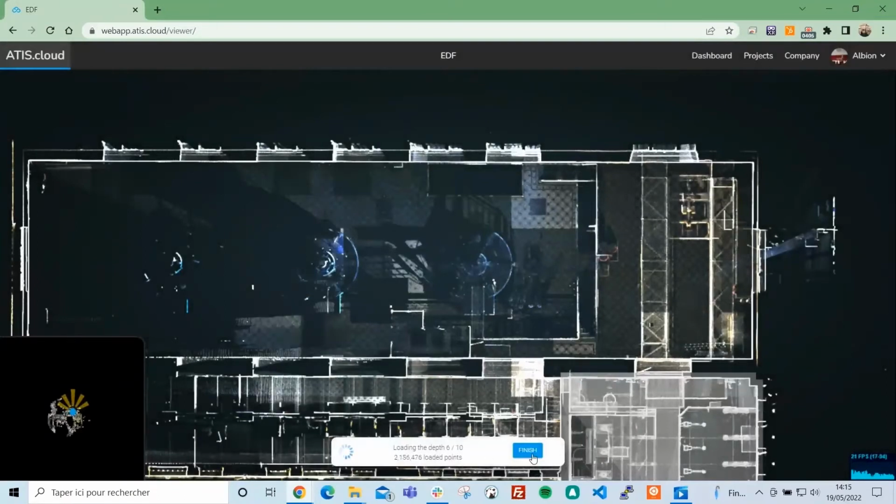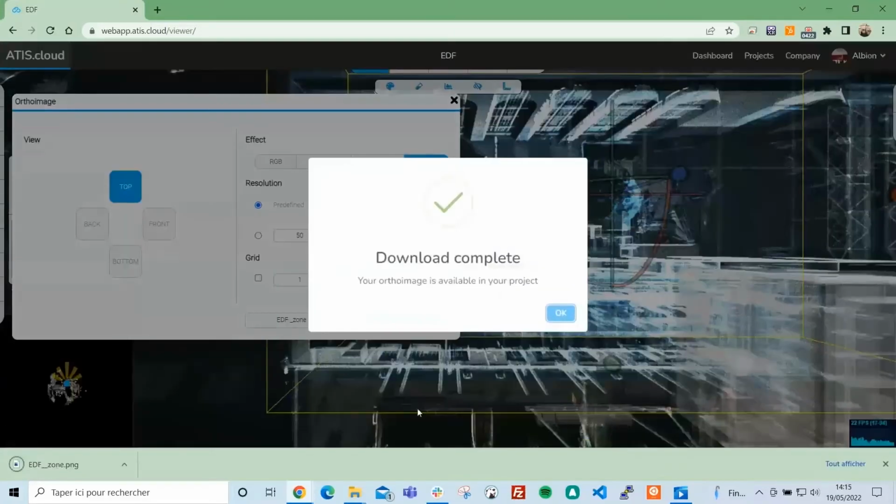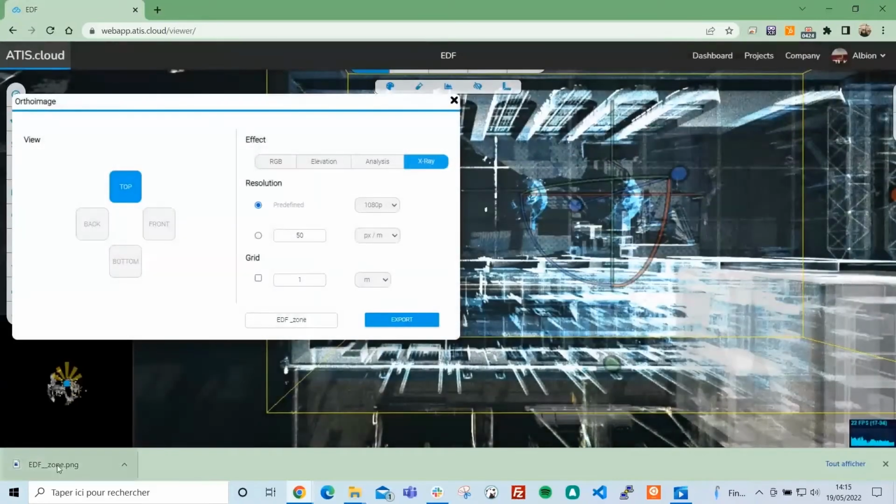I'm at depth 6 to 10, so I'm not going to wait for the 6th; I'm going to use the 5th depth. If you want a better result, you can wait until we reach the highest depth, and then you have a full complete ortho image. So I'm going to stop it. I think we have more than enough points. Maybe you're going to lose some, but it's just to show you the result that you can have.